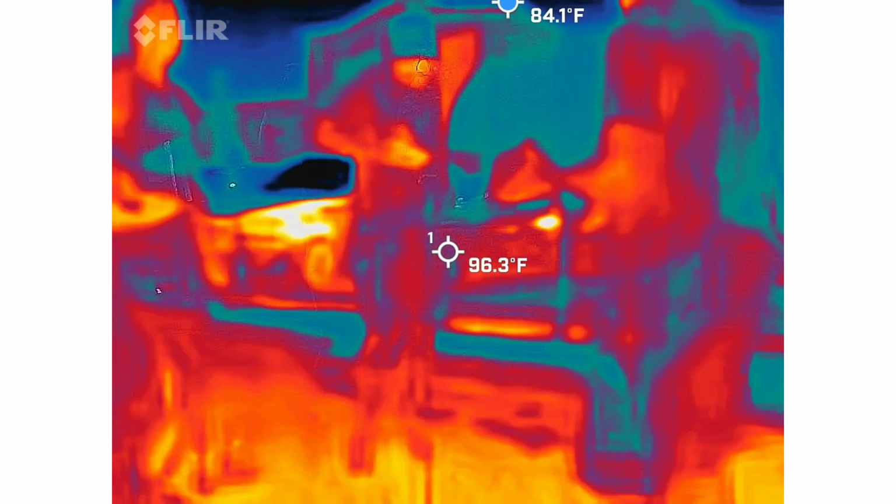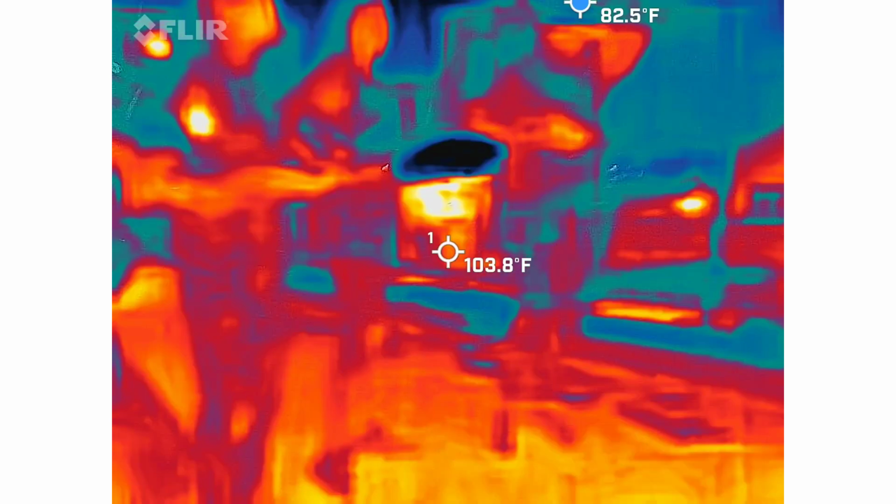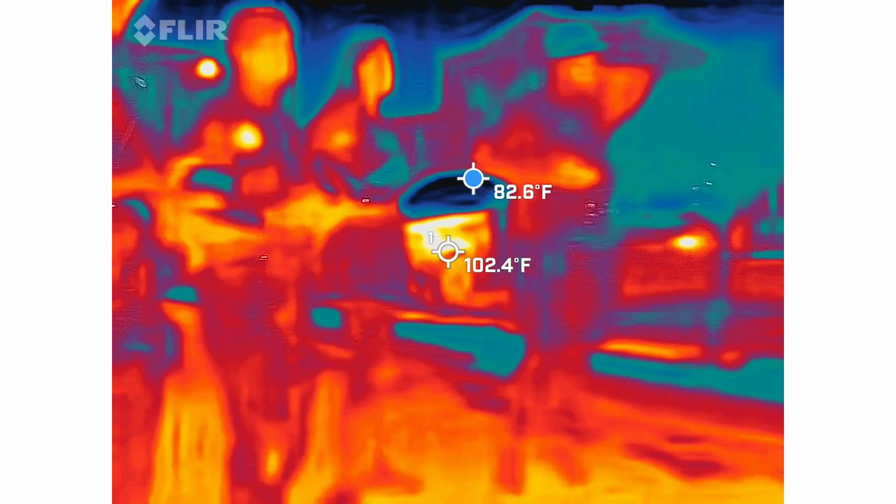What does that translate to today? I have no idea. Inflation changed this morning again, I'm sure. So keep that in mind. But I always like to show you at least how big the fire was.